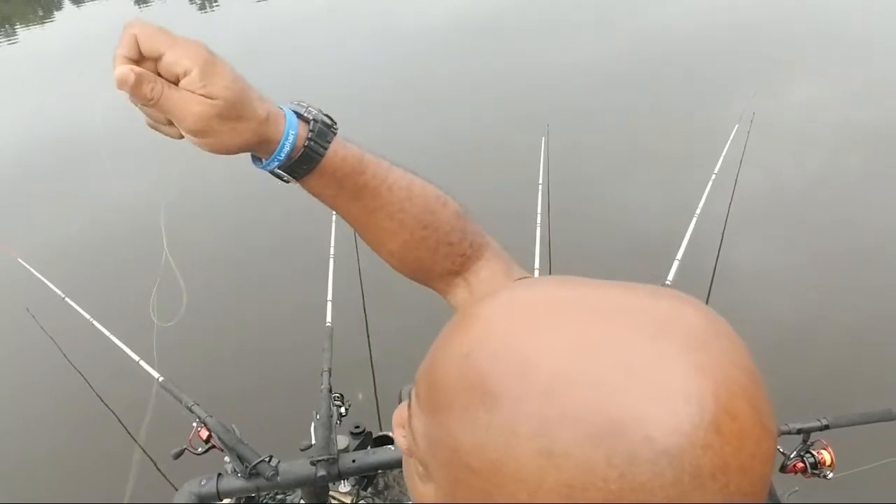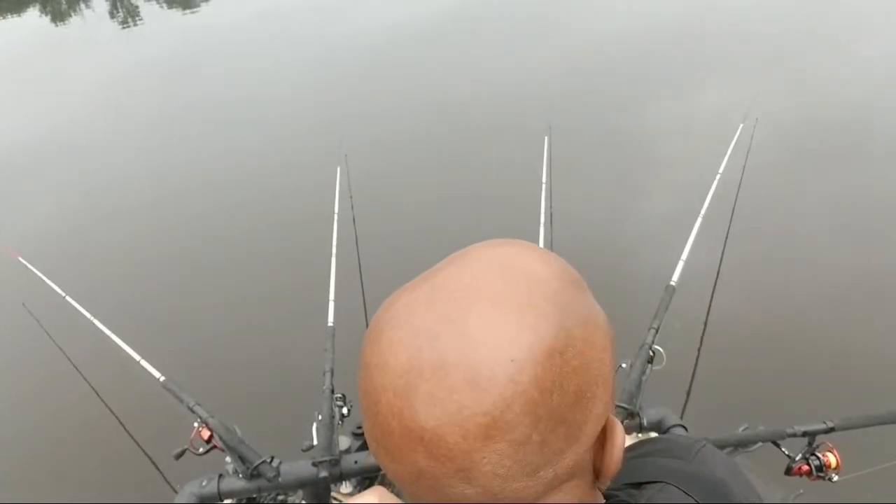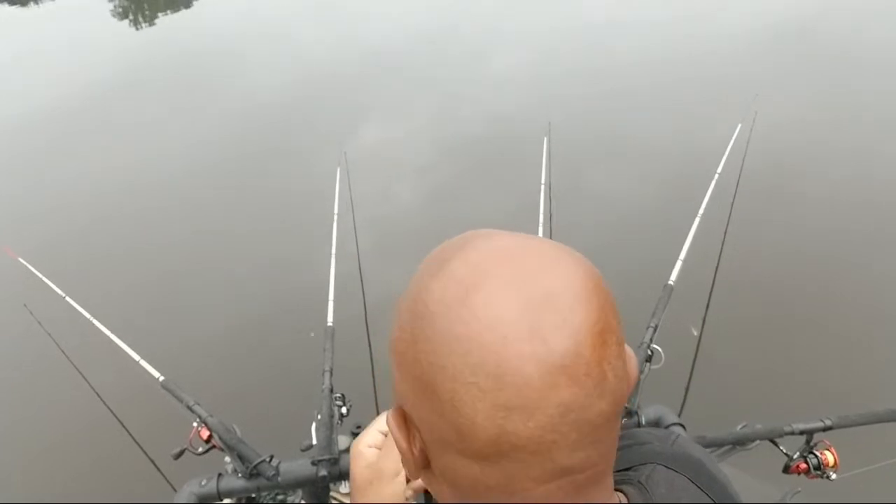Oh, by the way, I want to tell you guys, if you have old string, don't throw it in the water. Always keep your old string. Anything that comes with you, take it home with you, okay? Because that's important, guys. That's a death sentence for a turtle. It's a death sentence for birds, for geese, ducks. Take it with you, man.